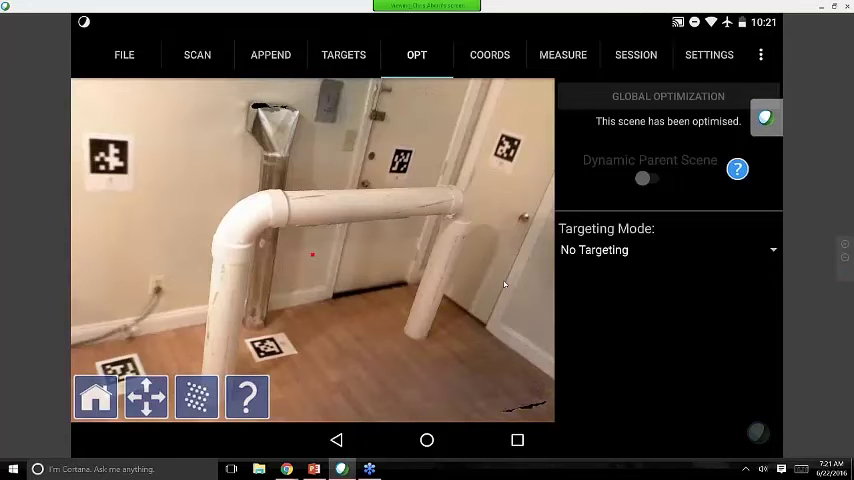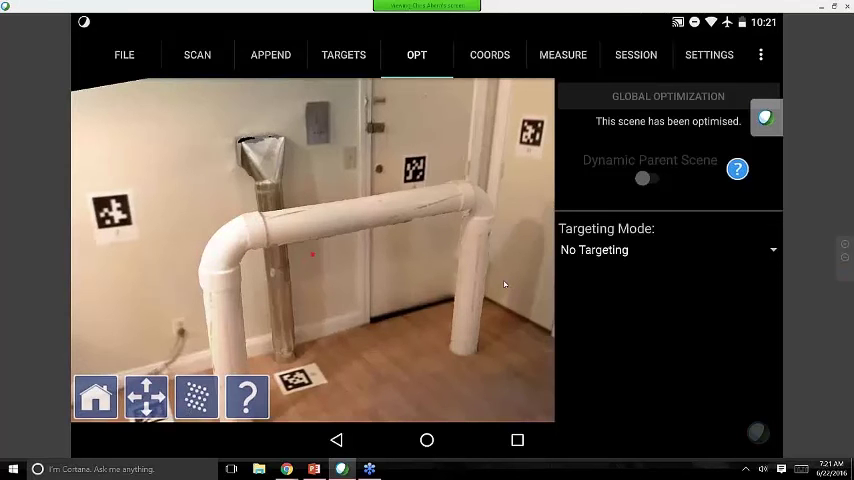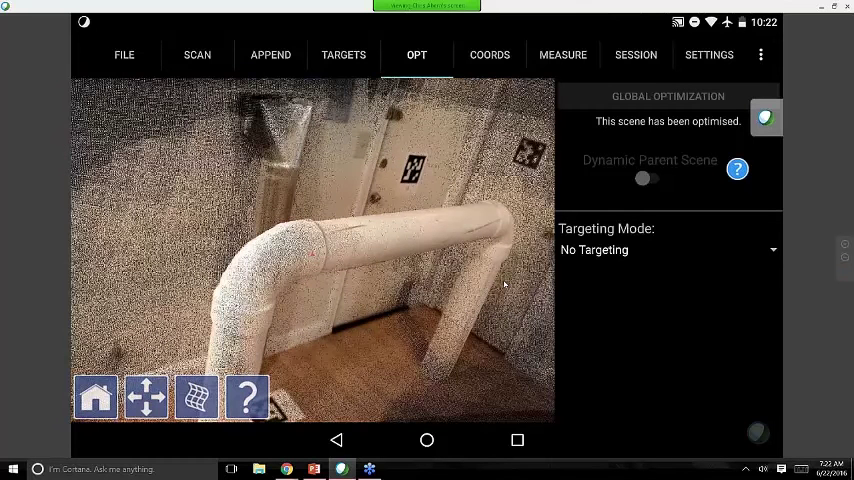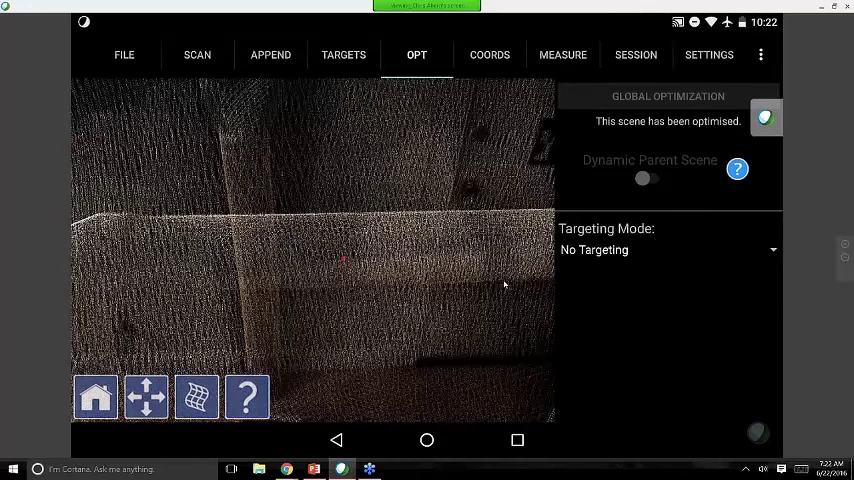So first off, let's take a look at the data, make sure I got everything I need. So here's my scan. It looks very nice. This is my photo rendered view. I can also switch to the point cloud view, where you can actually see every single XYZ color coordinate that was captured, and zoom in and out, rotate and translate with the touch of your finger.